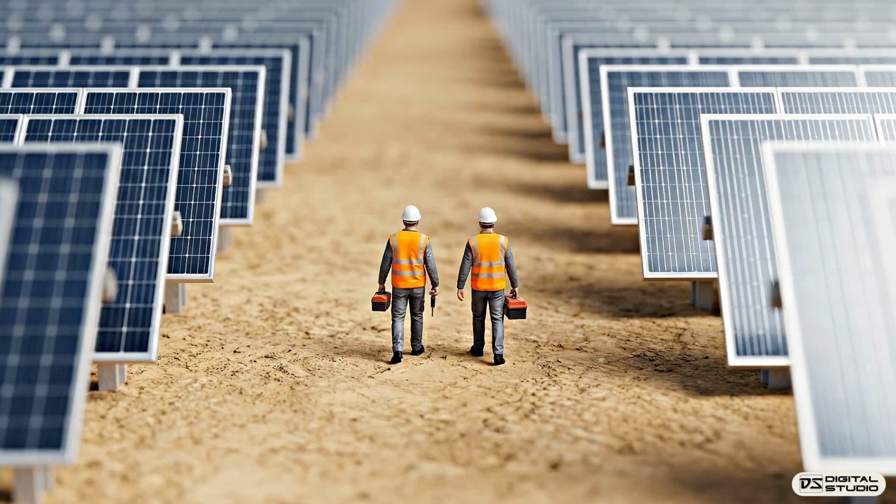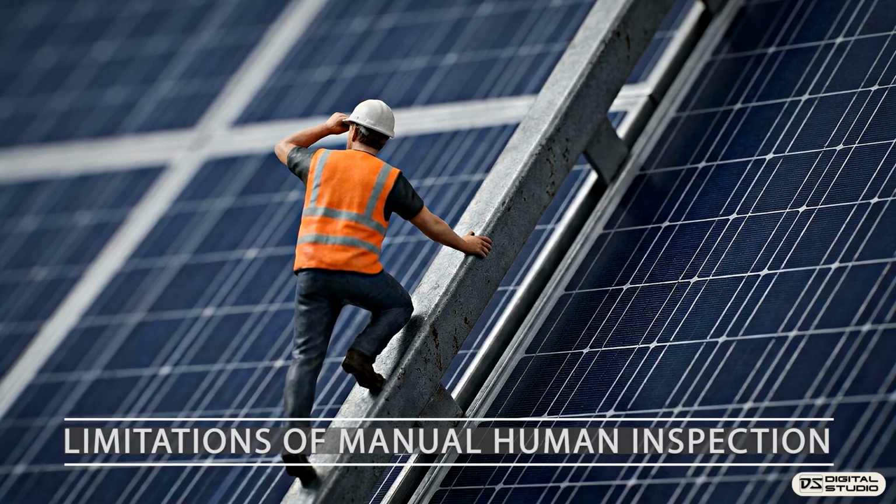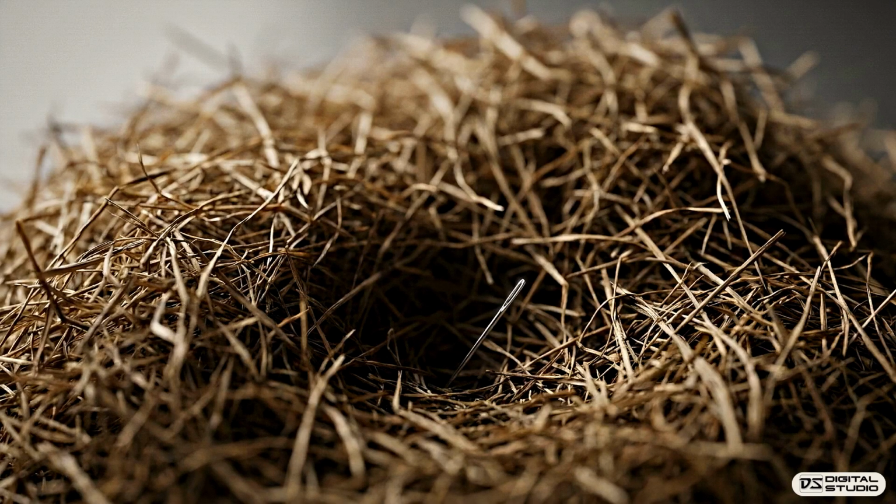Historically, maintenance crews found these faults through manual labor. This required walking miles of uneven terrain, physically climbing support structures, and eyeballing thousands of modules one by one. Attempting to spot a single malfunctioning module across a utility-scale installation is a massive logistical hurdle. The process is slower and far more hazardous than searching for a needle in a haystack.